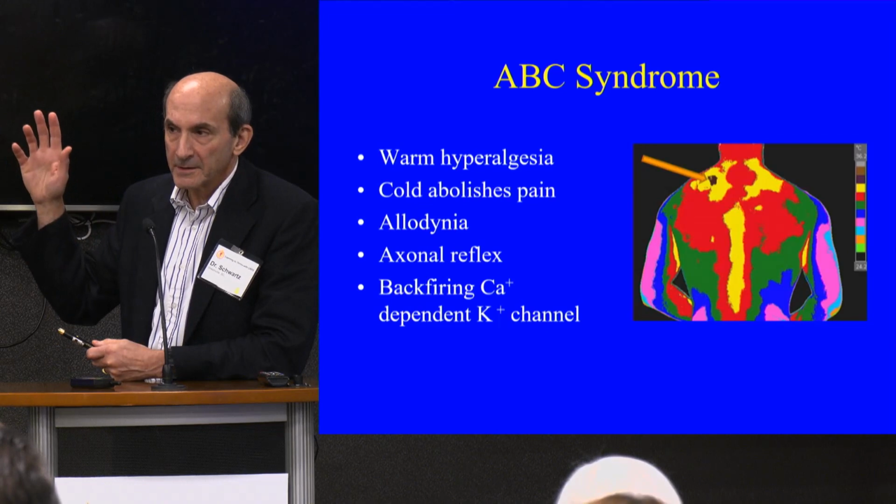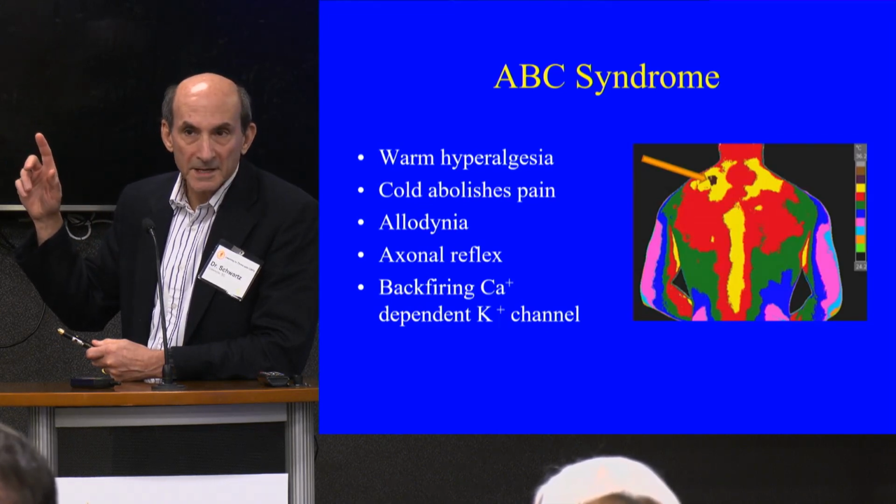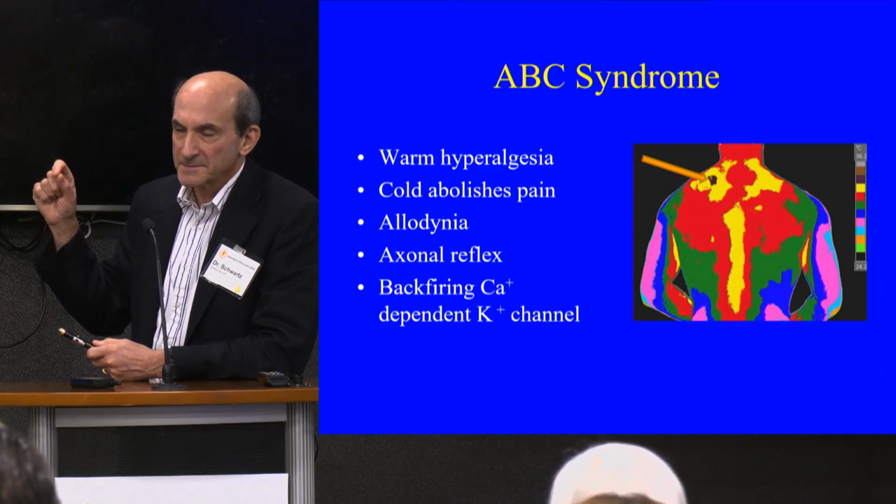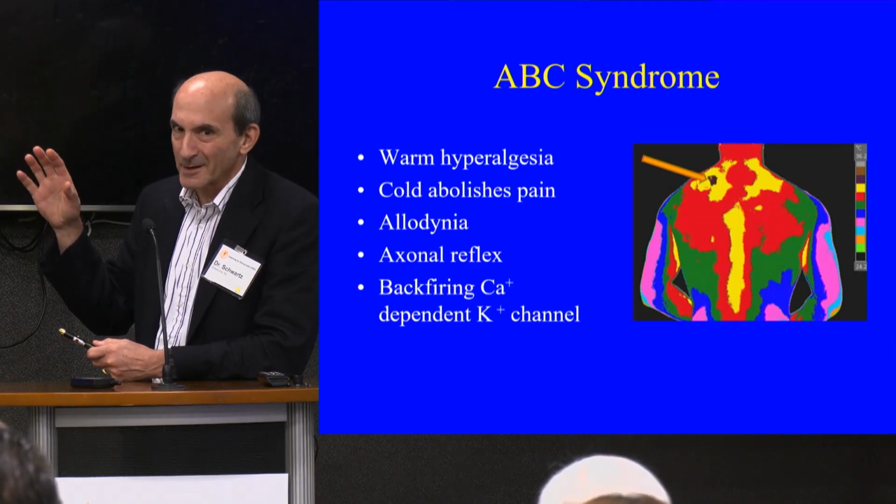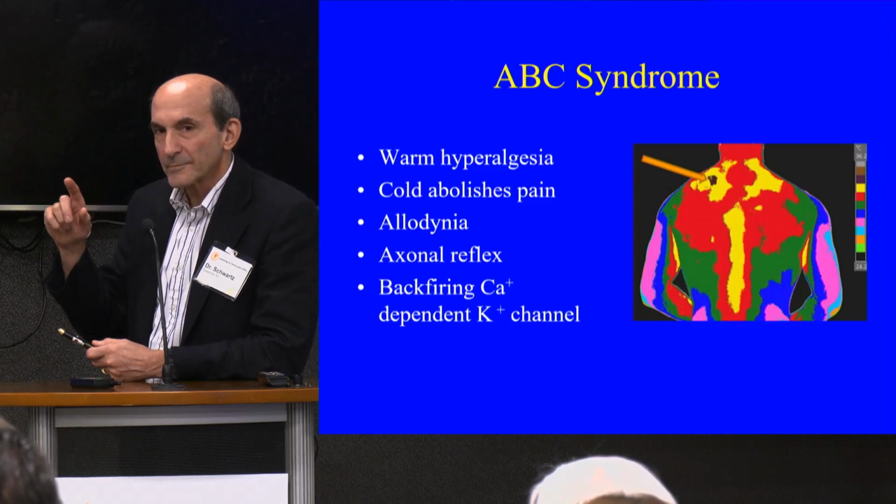Did any of you have that here? Say it again. Where the warm makes you worse, not the cold. Oh. Okay, it's less than 5%. But you might pay attention to it, because sometimes if you're like one of those that this doesn't quite work for me, I don't get it. If it's really, really hot, I hurt, but it has to be really hot.